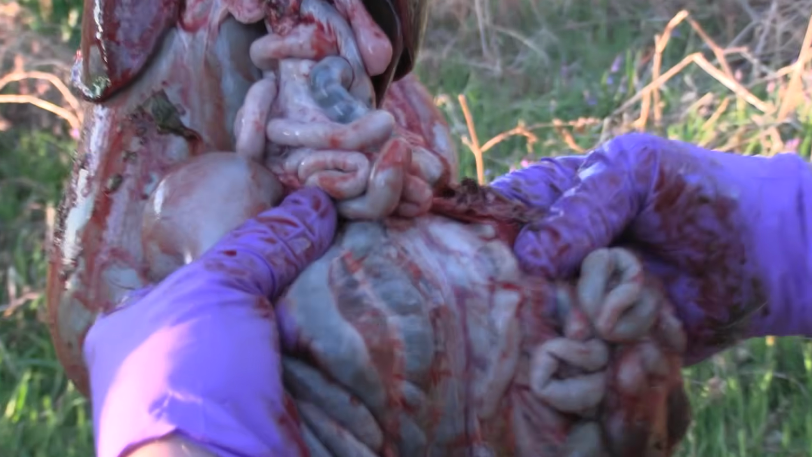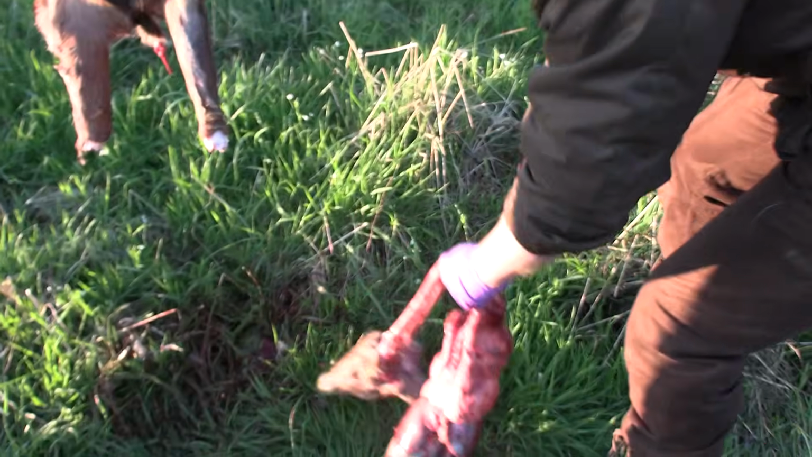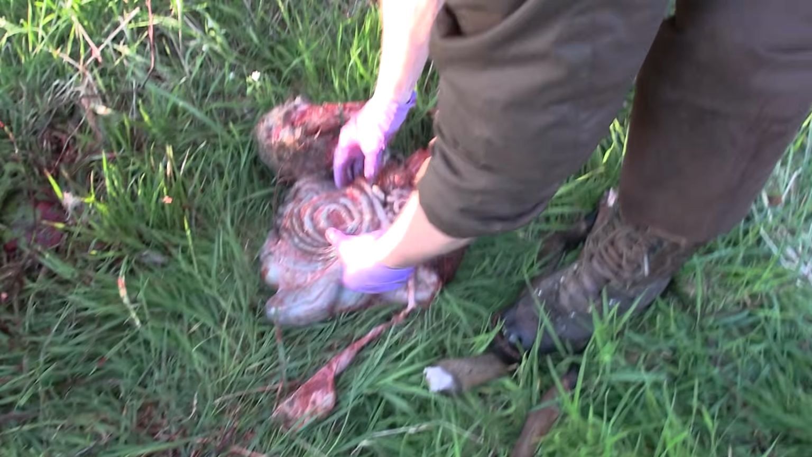It's easier on the floor, this. We'll do it on the floor. So stomach as a table. That's your Cumberland.